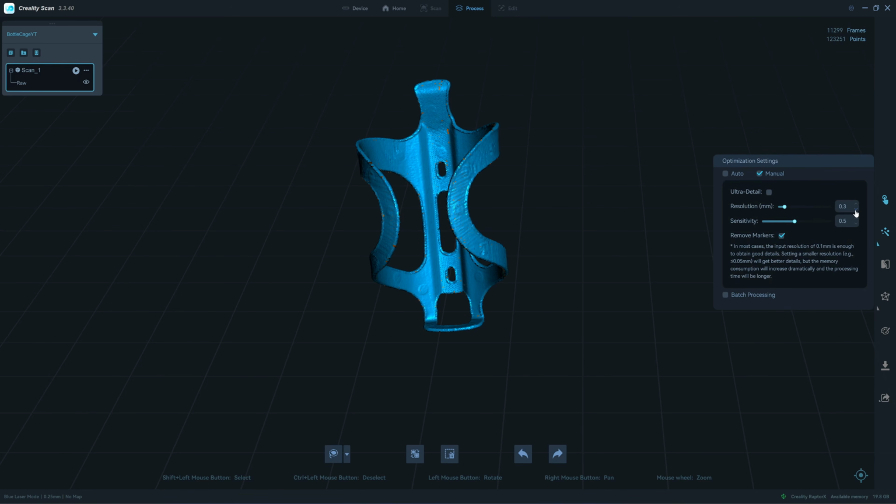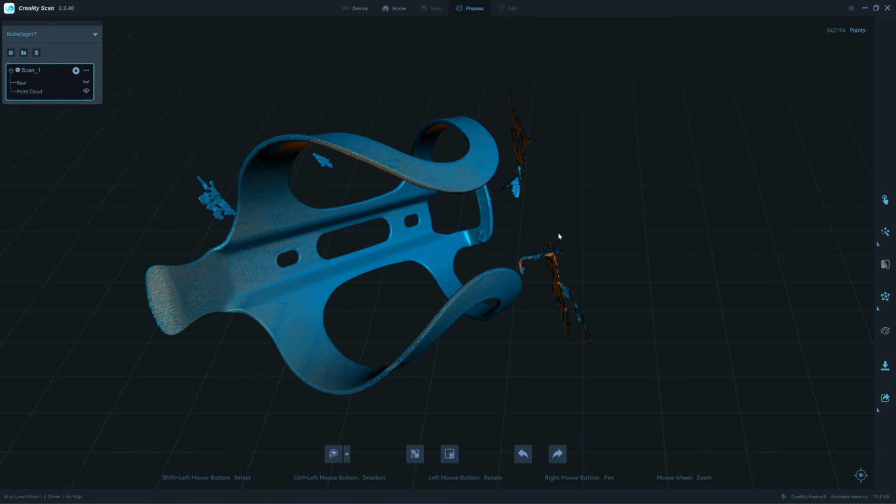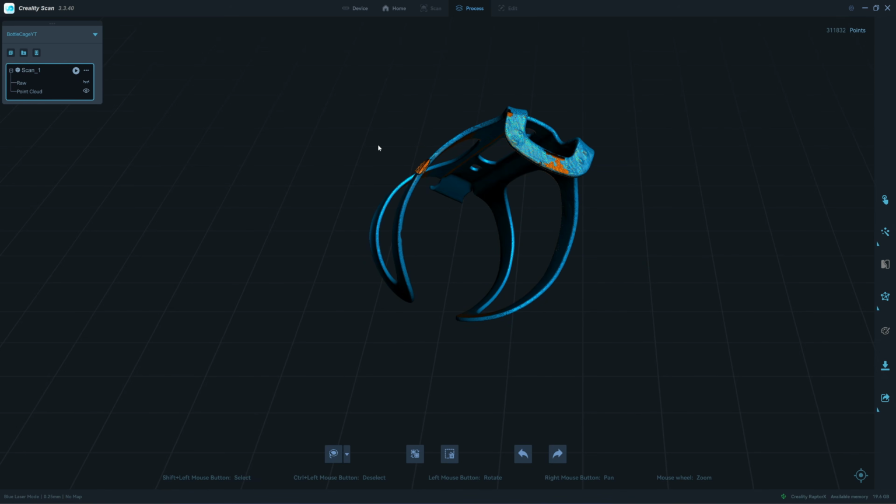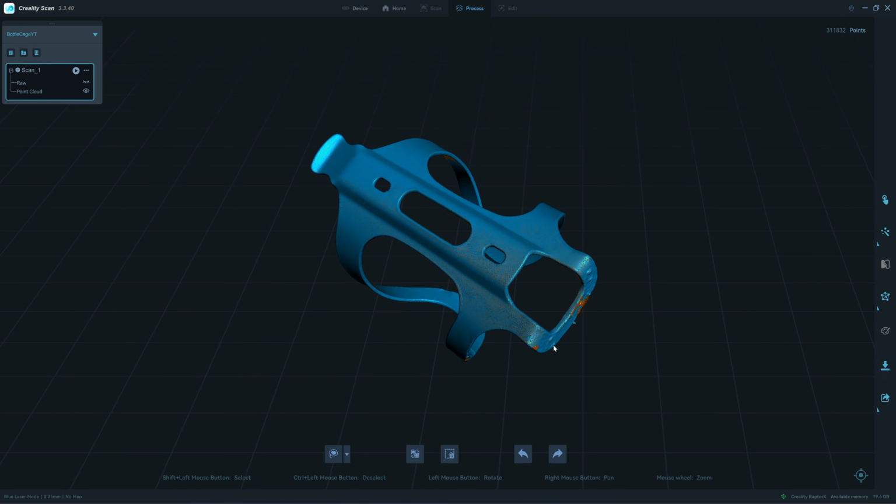I will fuse the point cloud at 0.25. At some point we will come back, but at least it's easy to remove. The bottom part is not scanned, so I should rescan it. I didn't see that it didn't scan. Okay, I will continue the scan one more time.